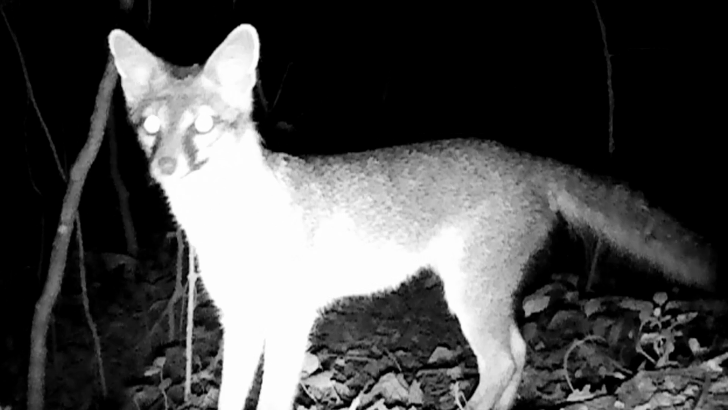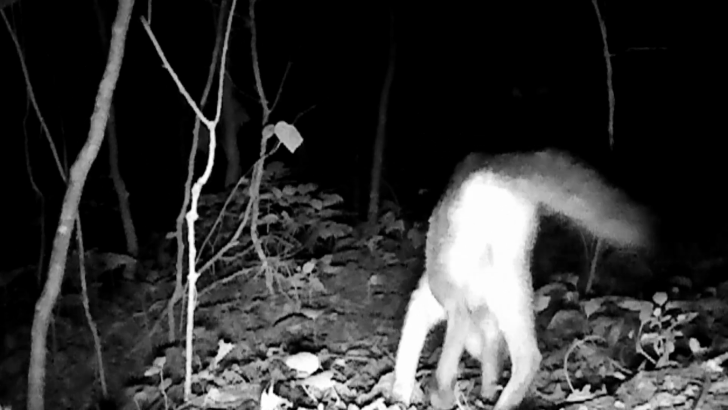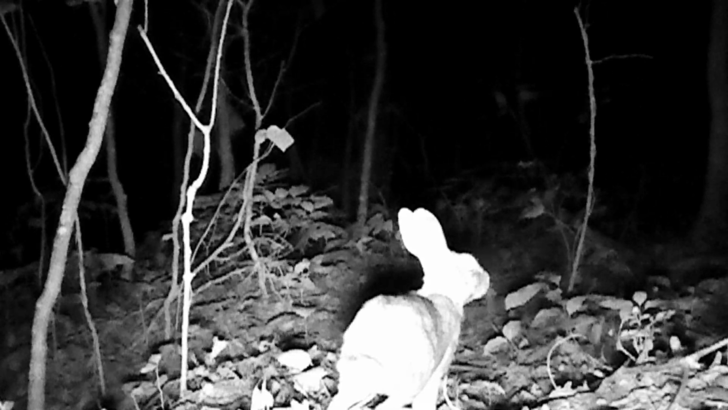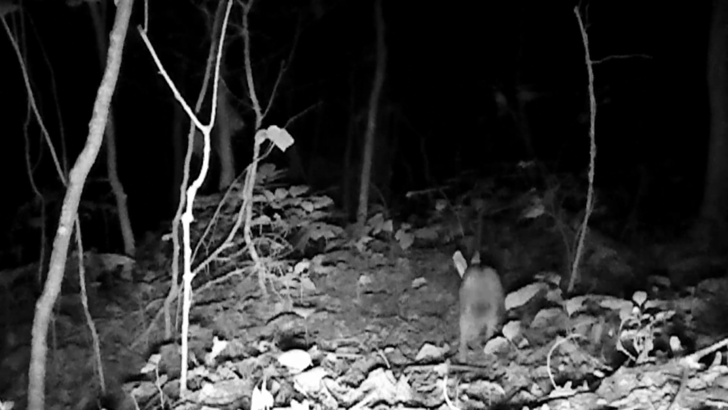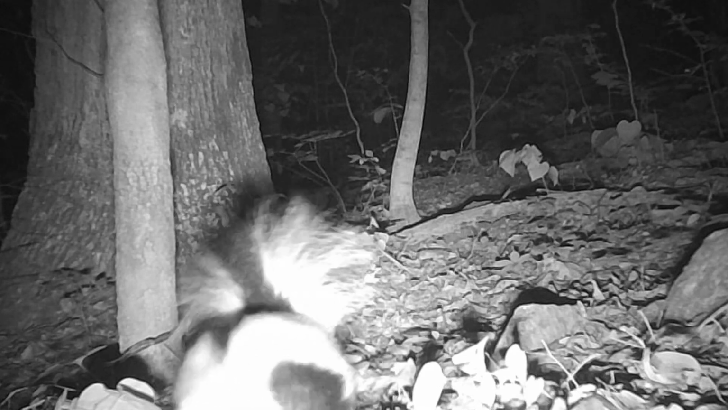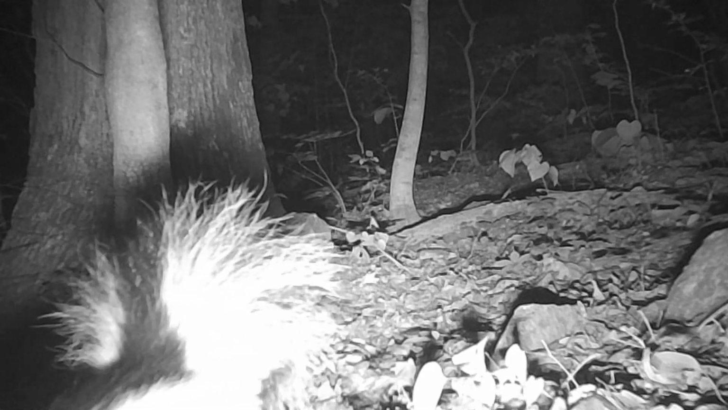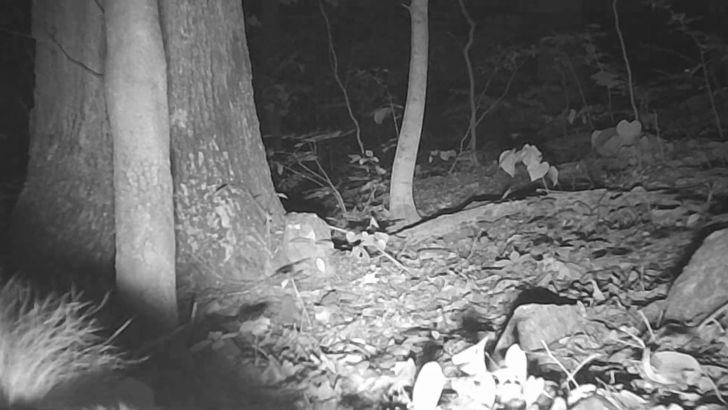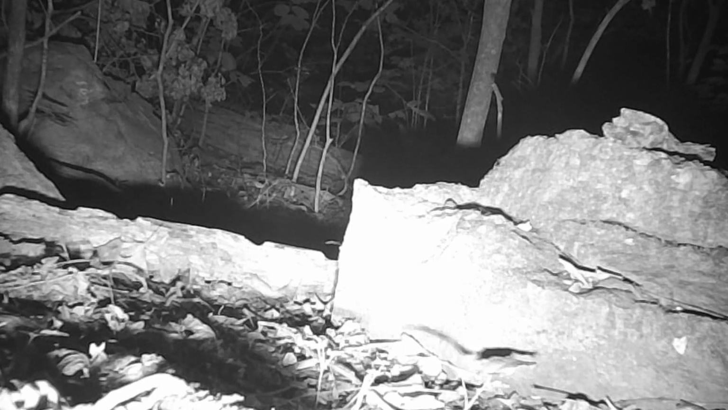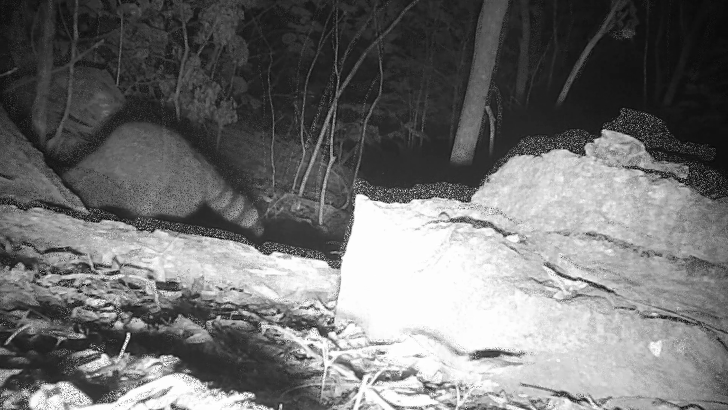And there's a beautiful little fox, old Fred, out making his round. Looking for these elusive rabbits. These little rabbits are really being hunted hard. And there's old Stripe out fooling around in the woods. Haven't seen old Spike in a long time. There's at the log, old fox coming through, Fred.